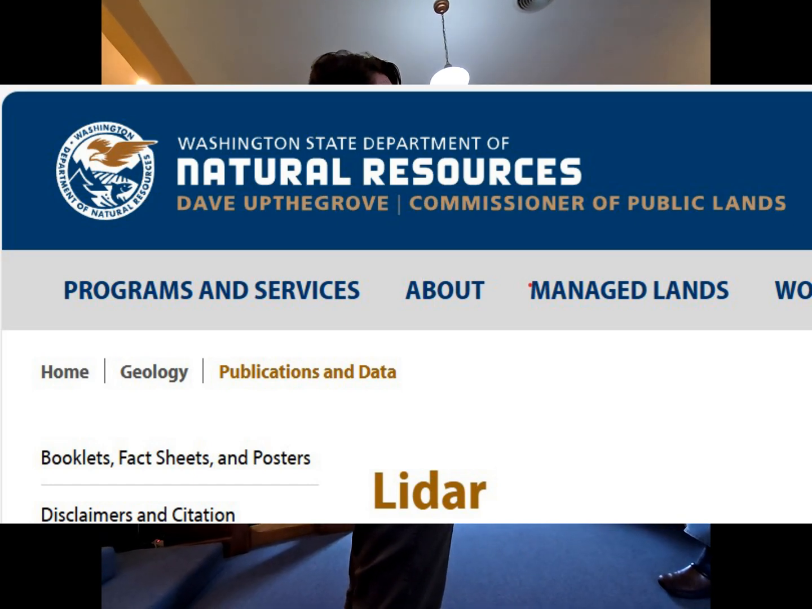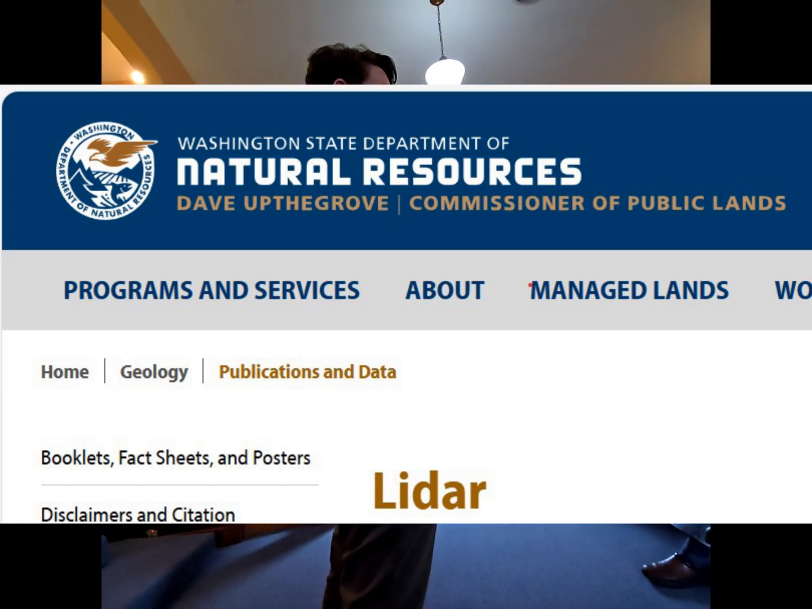The data exists; they just control that, so you've got to get a hold of them to use it. But everywhere else, we have information. LiDAR is really expensive to collect, so historically there was a patch here, a patch there, depending on who was interested in it. And now it's all filled in. So it's getting a lot better.